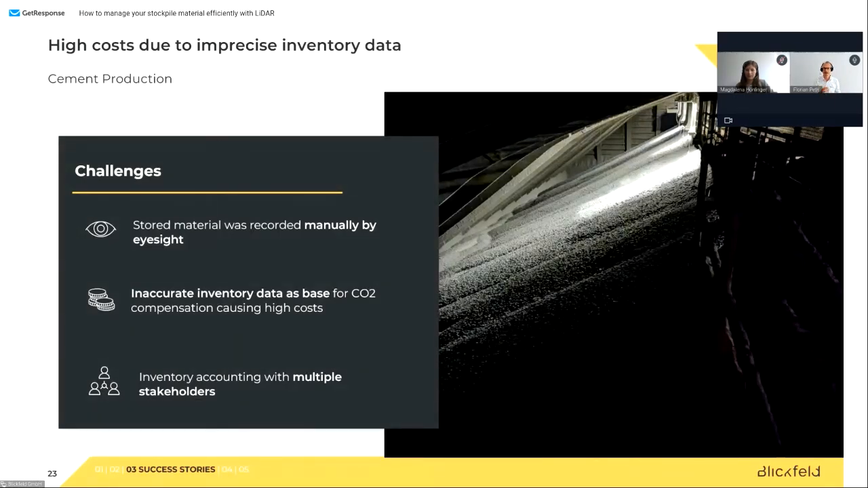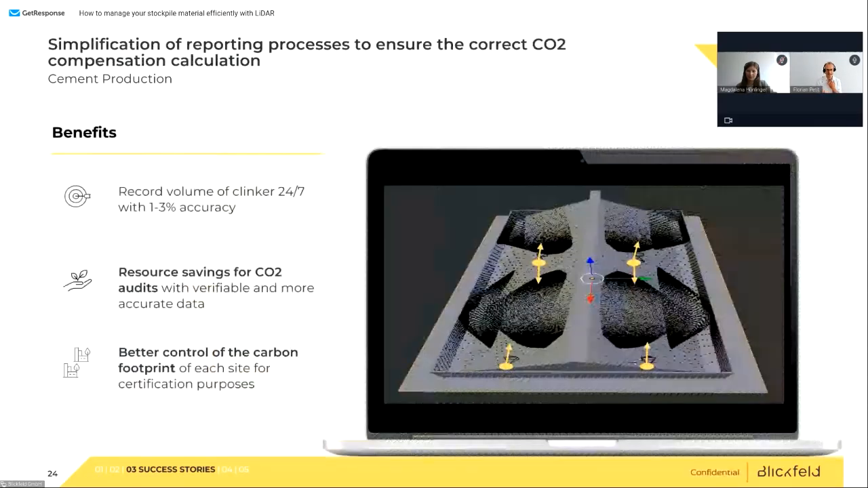So what we need is to accurately report the CO2 production. Otherwise, they'll pay just too much. So multiple stakeholders are involved and there are high costs for the CO2 production. Again, this digital solution, with a very high accuracy of 1 to 3% here, could make sure that the right amounts are reported, that the right amounts are paid, and that it's directly available, and not highly paid people with, unfortunately, a bad sense for estimating volumes having to go there and basically waste their time.